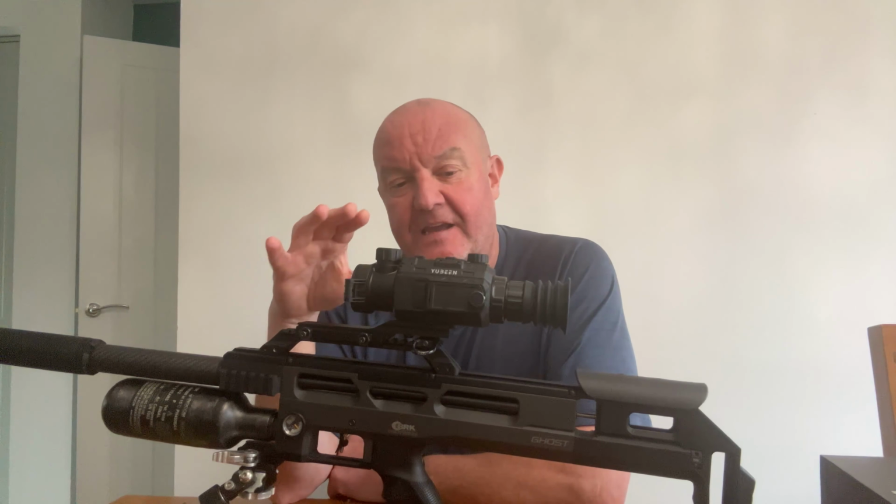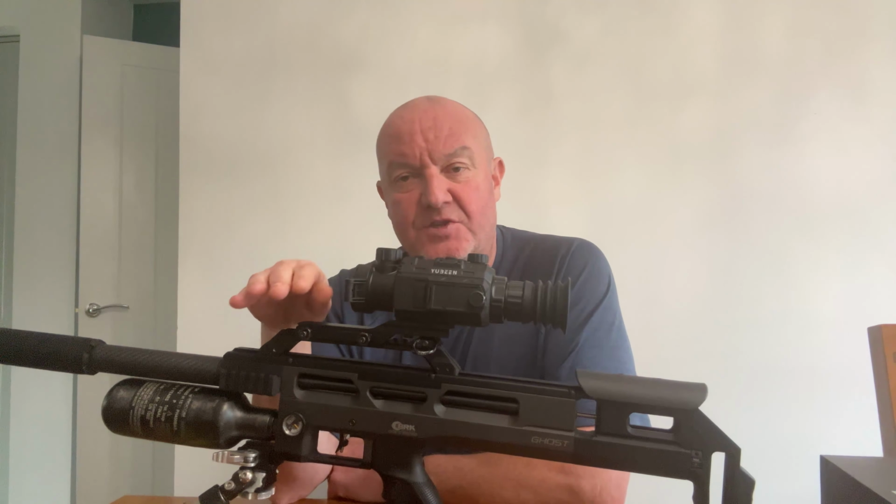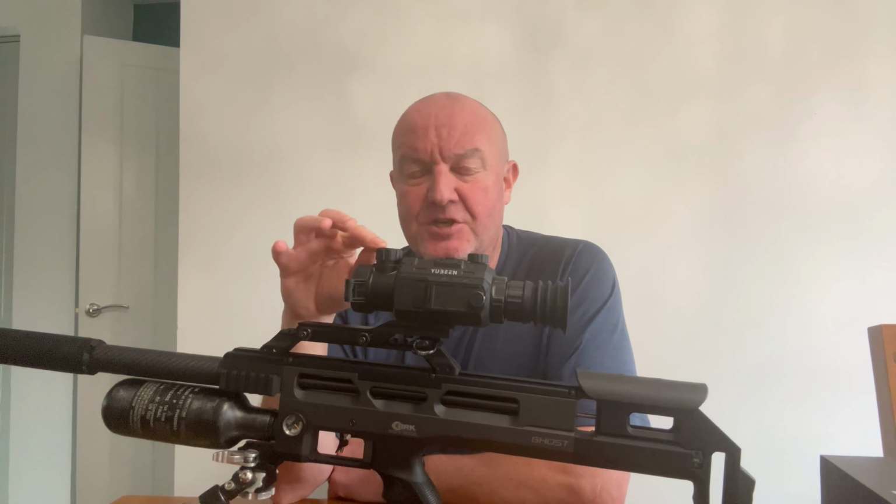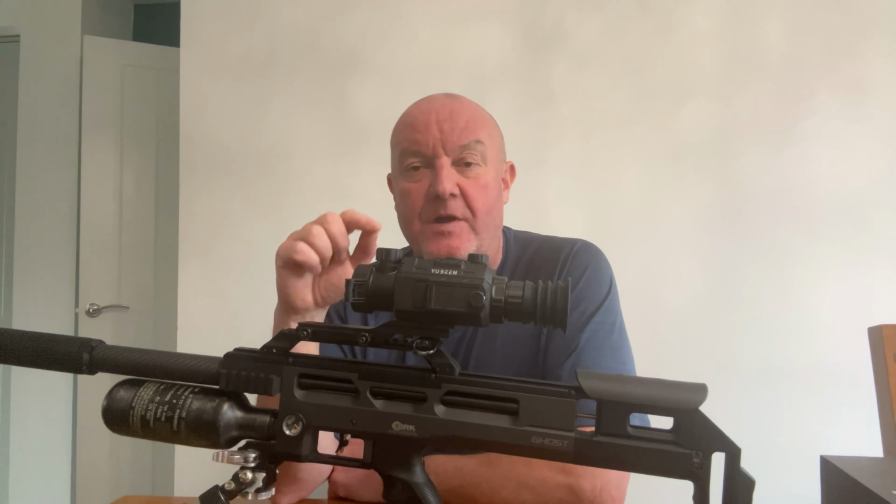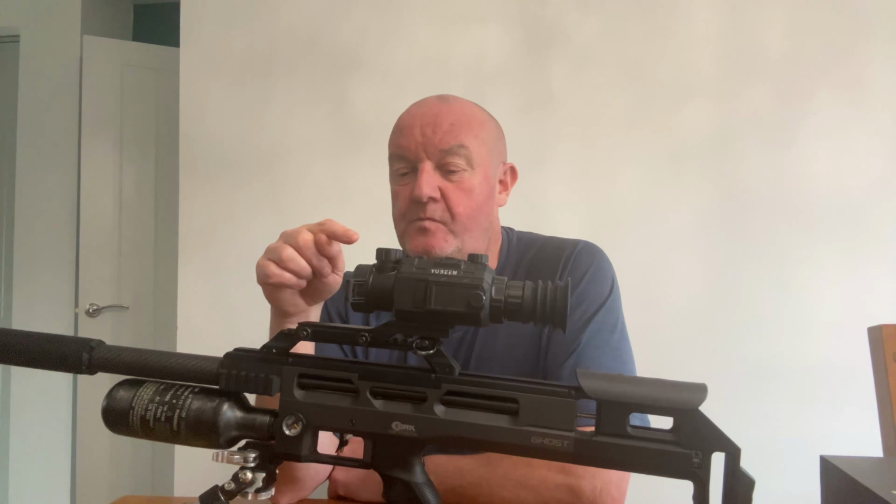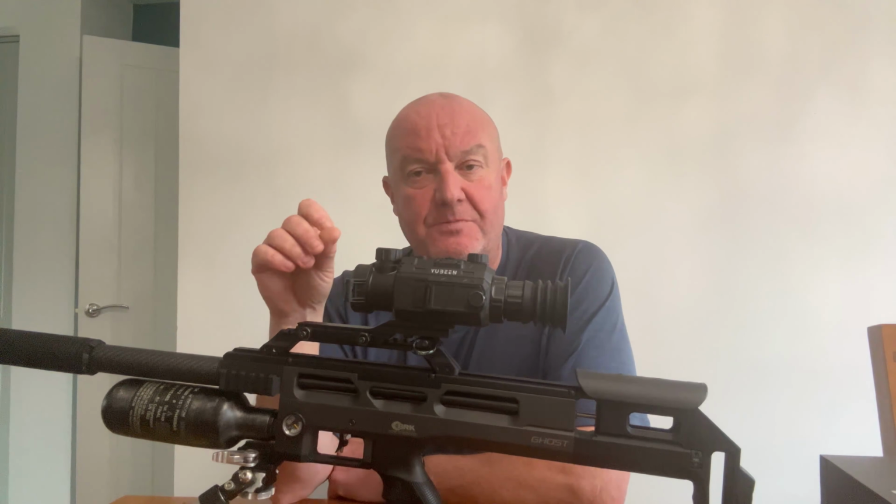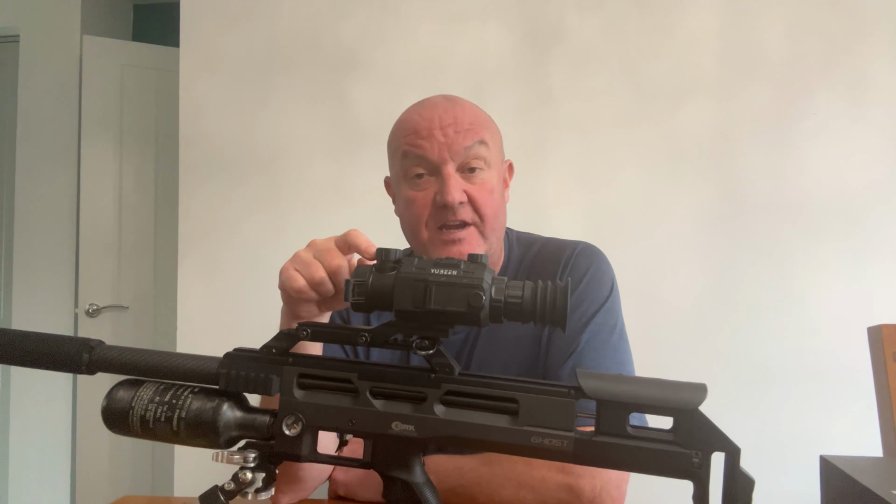You'll not need 30 because you've zeroed at 30. But it automatically works it out from that. So you do use quite a few pellets going through it because you have to take the shot and then alter it and then take another shot just to make sure that it's stored it correctly.